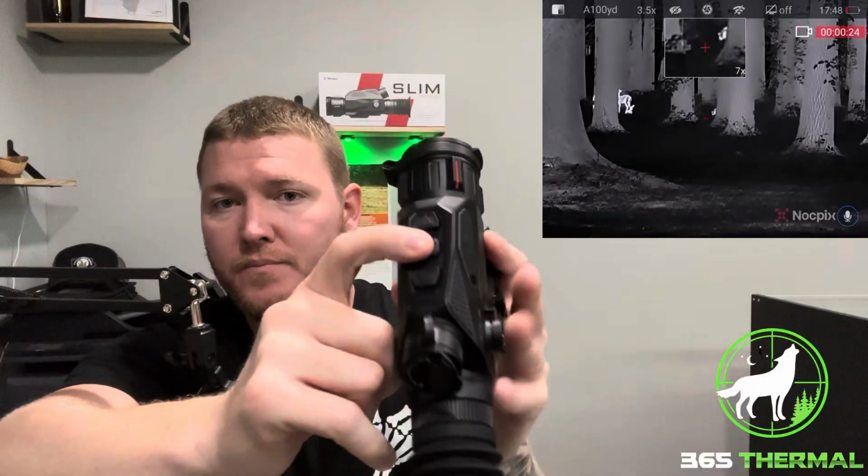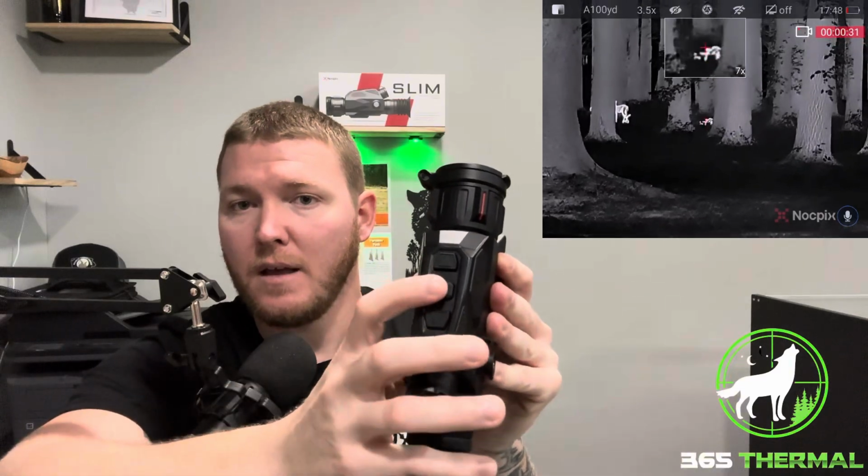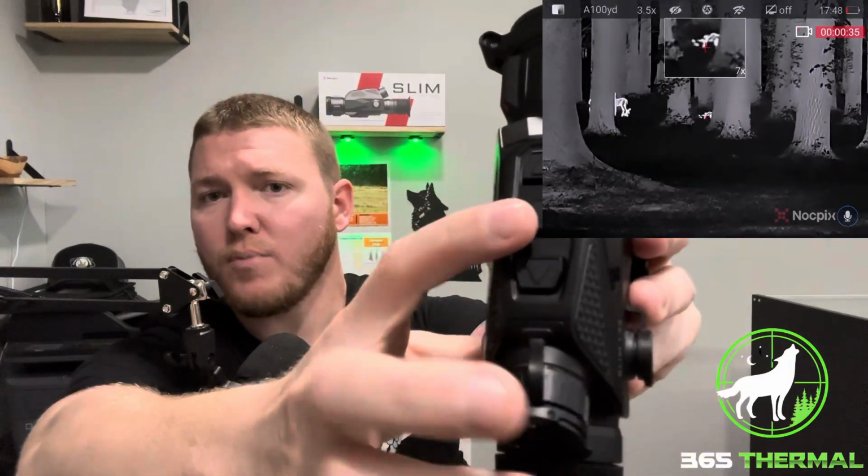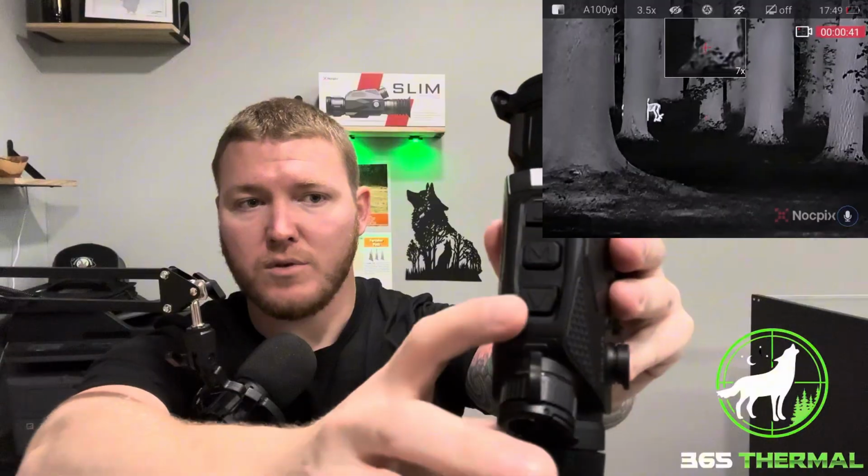Your menu here, you press it once, it's going to be your short menu. So that's like brightness, contrast, different color palettes, stuff like that. And it's also your select button. And then, of course, a long press on that is going to be your big menu, turning off certain functions, stuff like that, your Wi-Fi, Bluetooth, all that.